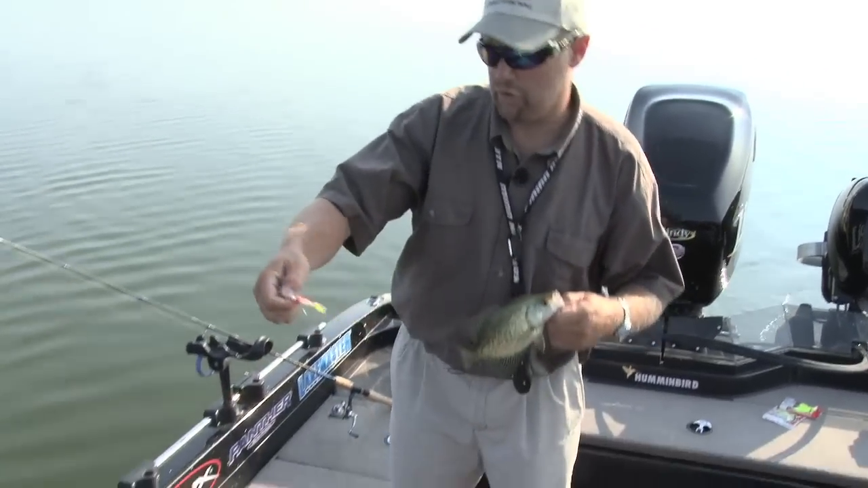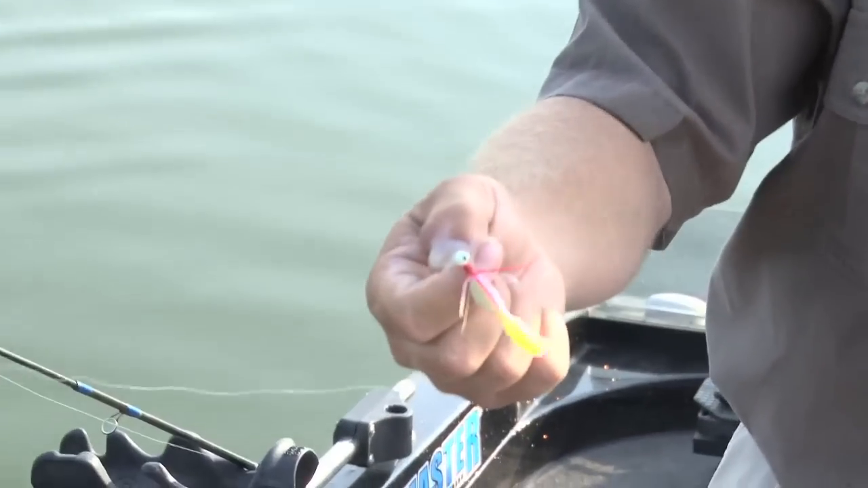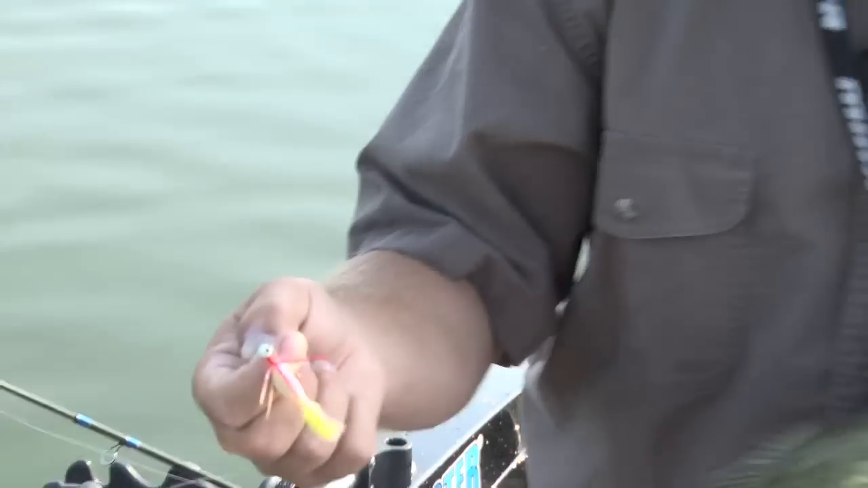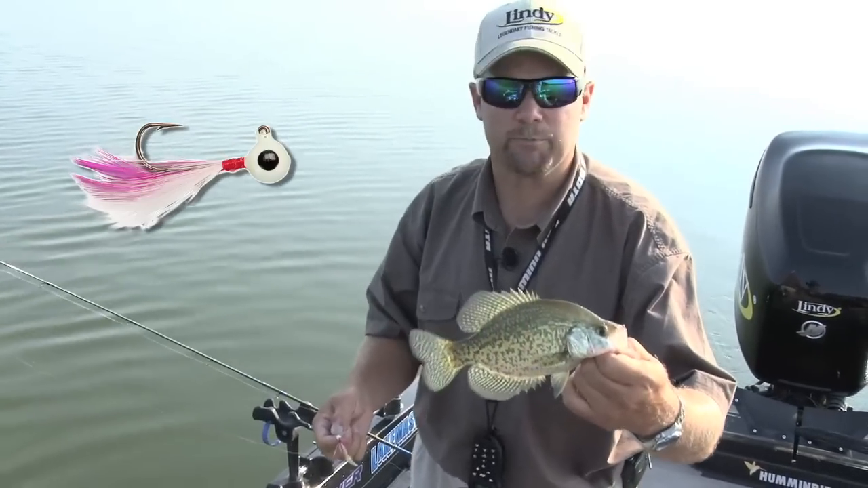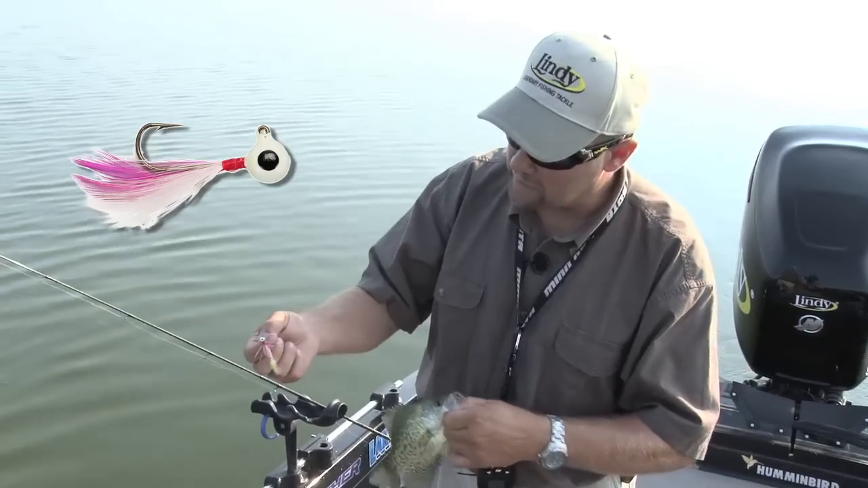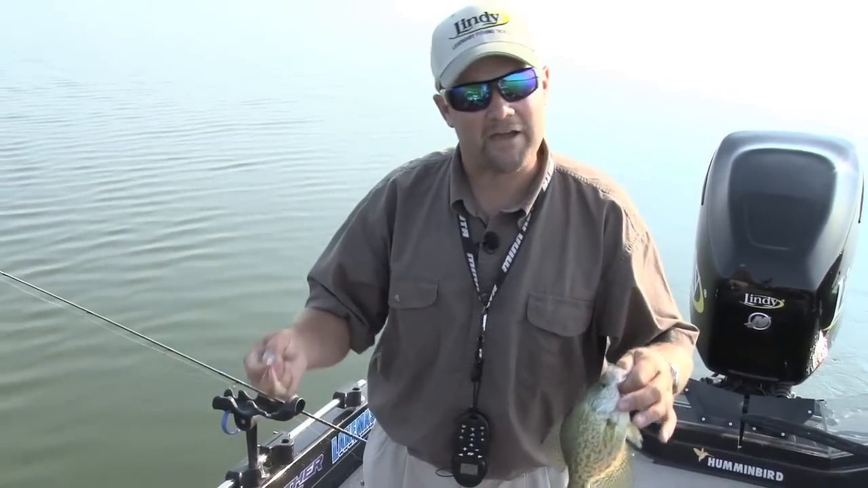And you can see what I'm fishing here. I'm fishing a Lindy Little Nipper, okay? And what that is is just a simple hair jig, but now at this time of year, I've made a change. I'm bulking up a little bit because crappies like this, he's a predator, he's eating. So what I've done is I've bulked up because it's July now. The minnows in this lake have gotten a lot bigger.